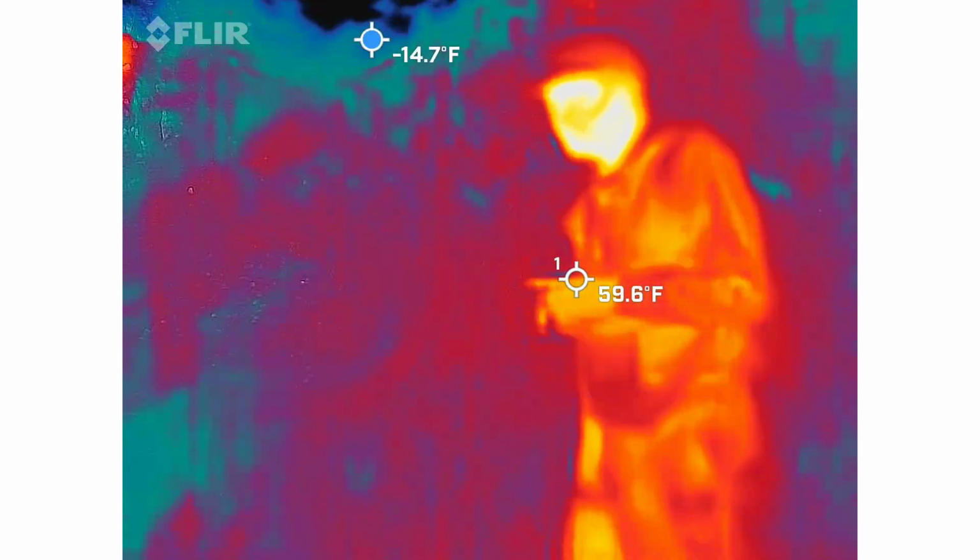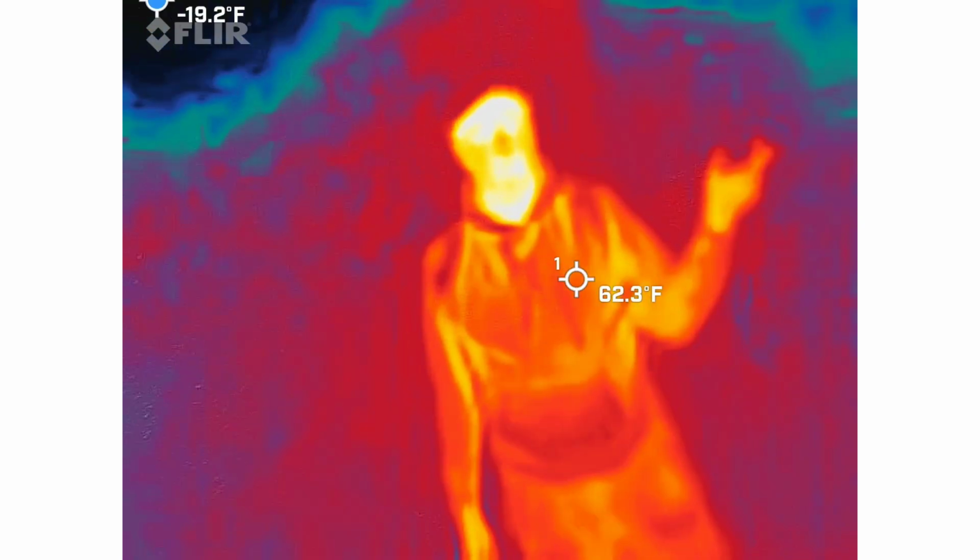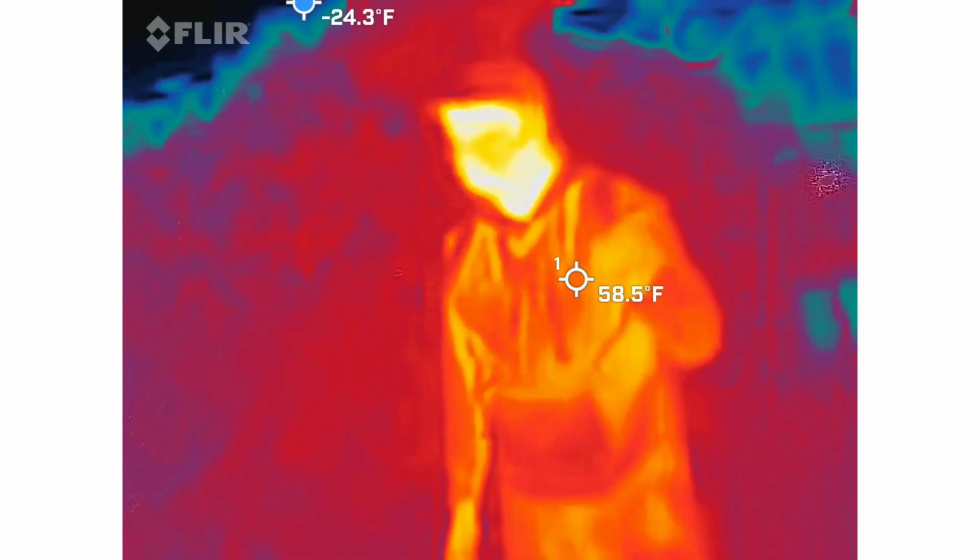The other thing before we leave this space, you see the gate behind me? Obviously, I stopped here for a reason. Remember I told you that the alley didn't go all the way through this way?